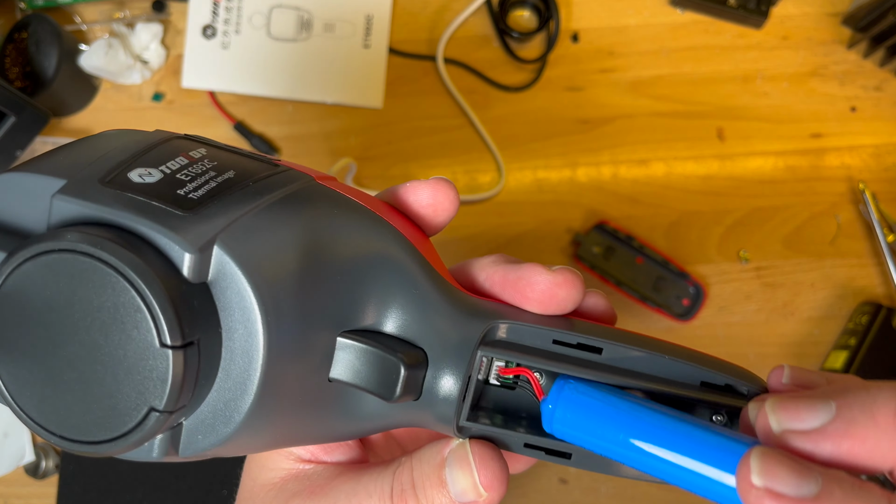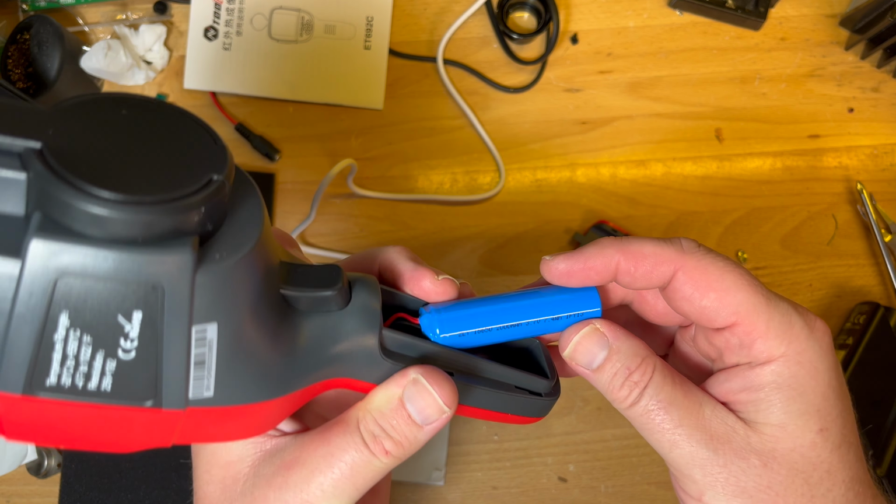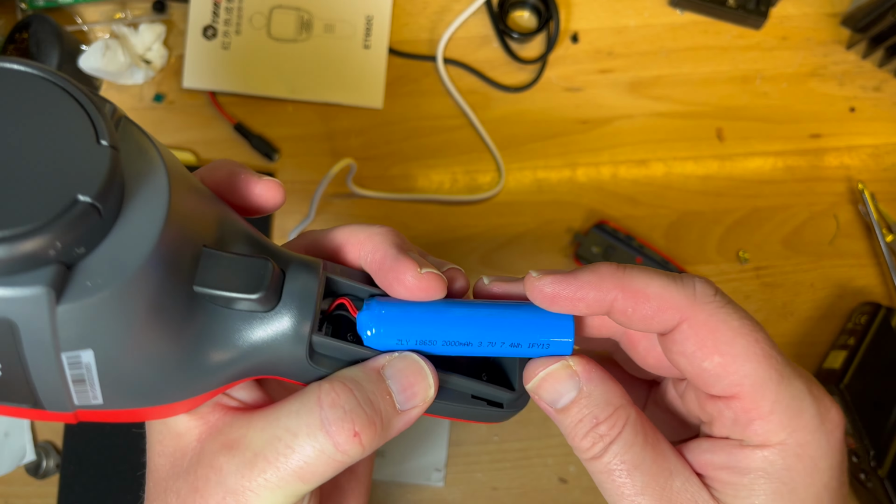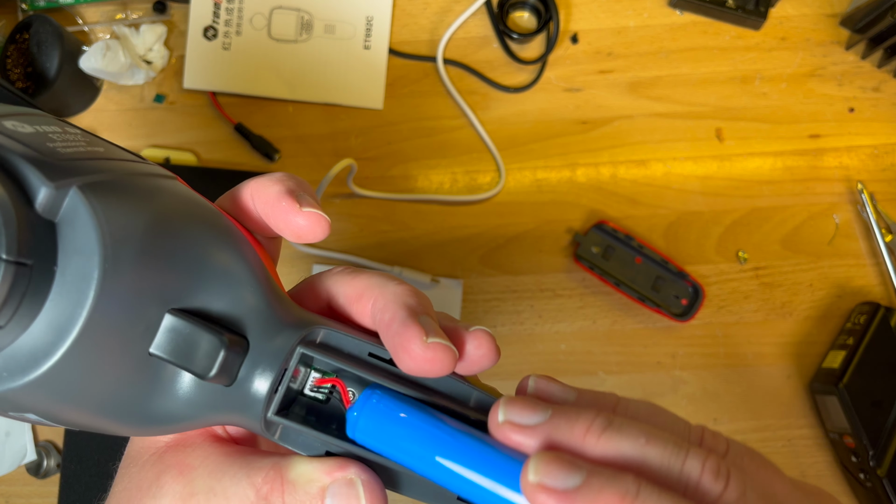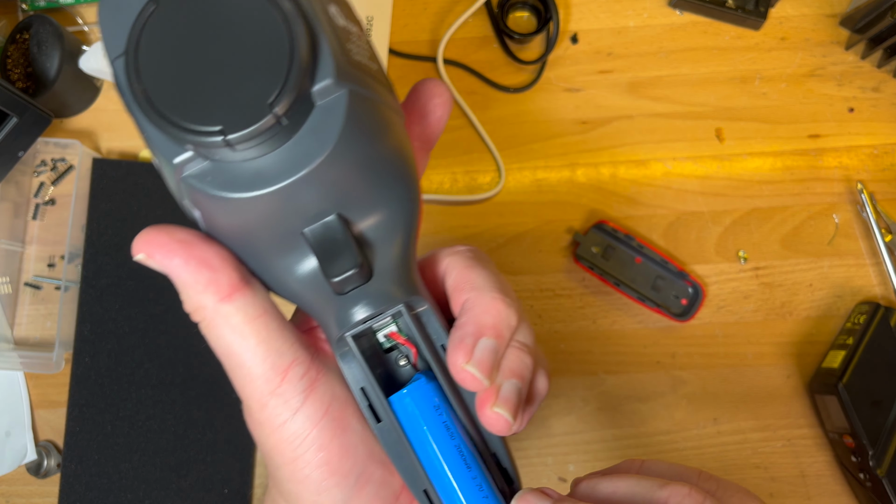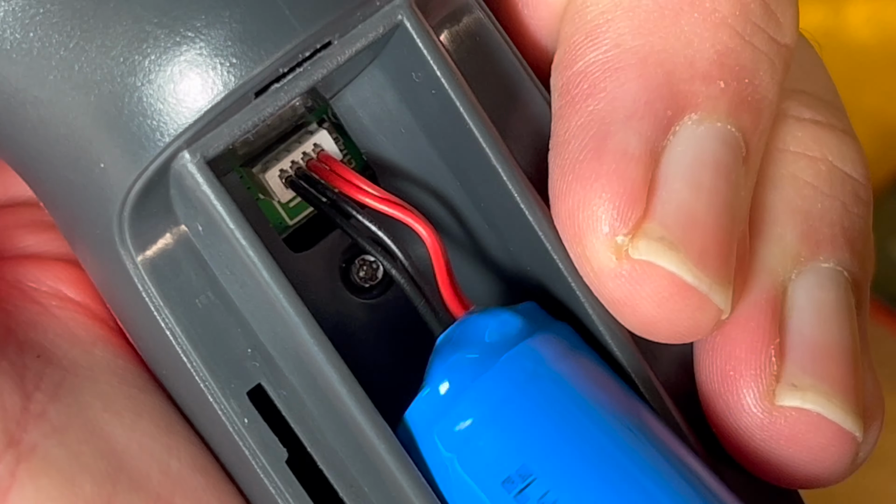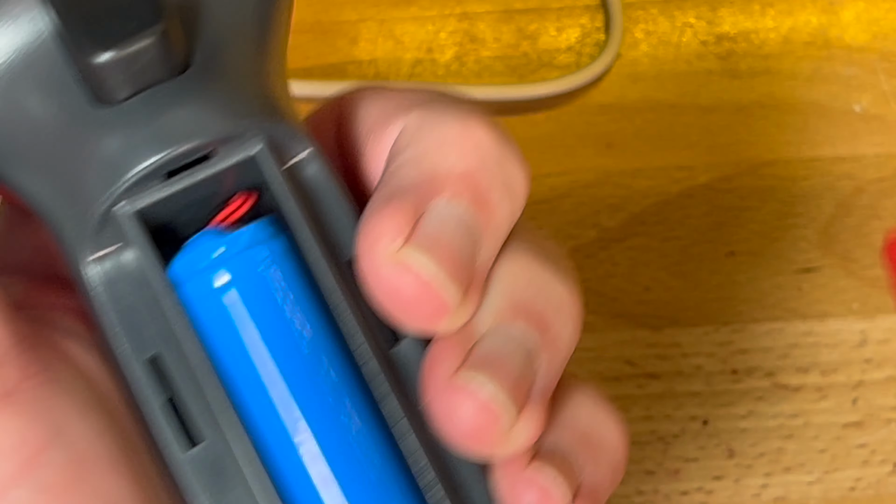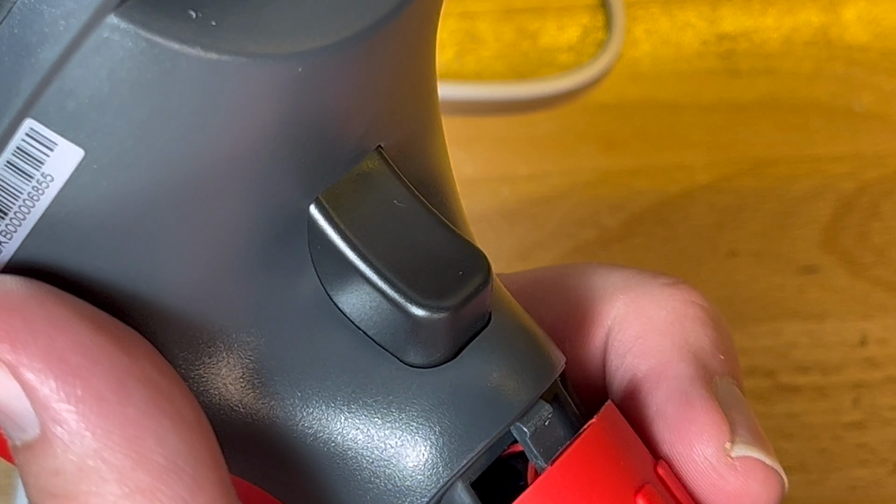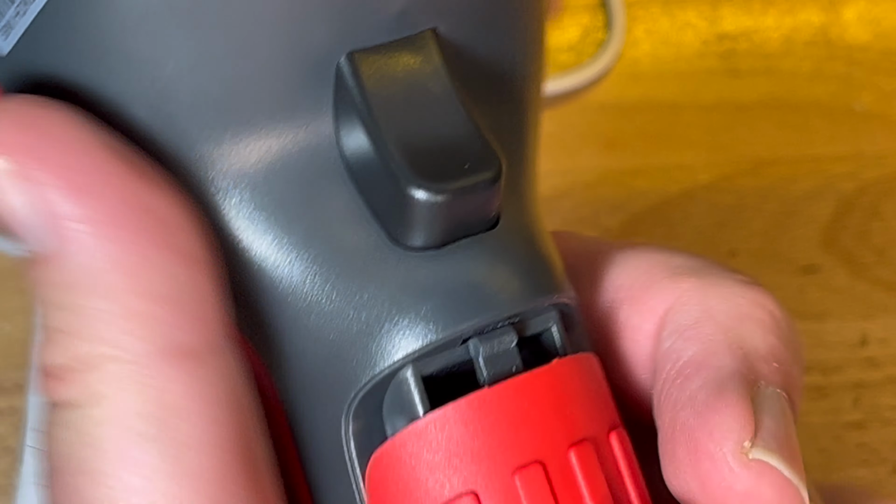It's plugged in, so you can't just slot a new one in. 18650, 2000 milliamp hours. I was thinking you could just slot a larger capacity one in, but it's plugged in and soldered in. But anyway, I'm sure you could buy a replacement. I was just thinking of getting a named brand. But anyway, let's try and get that back on.